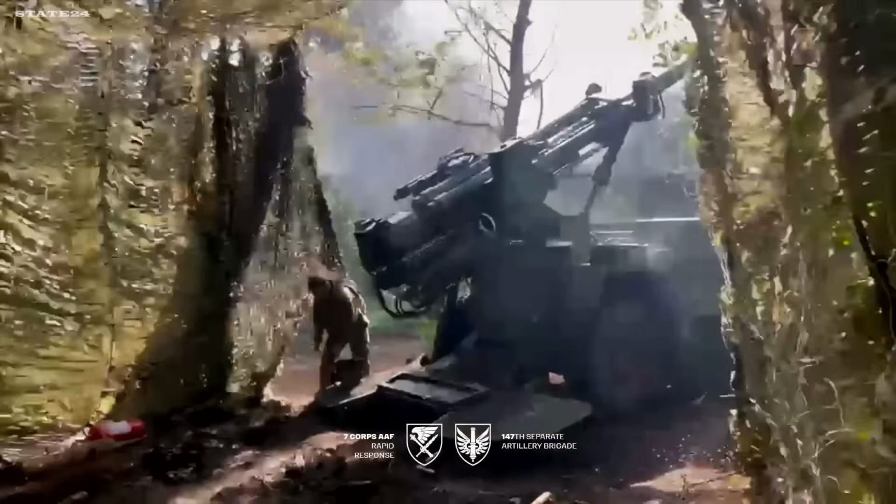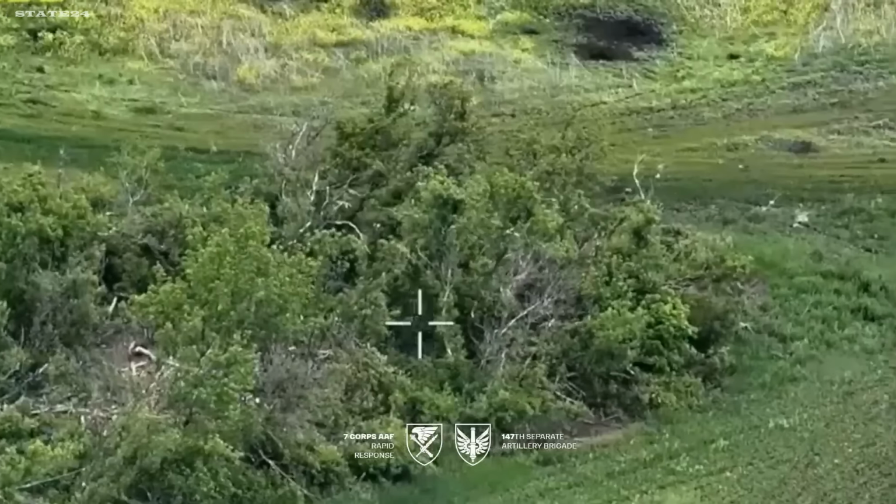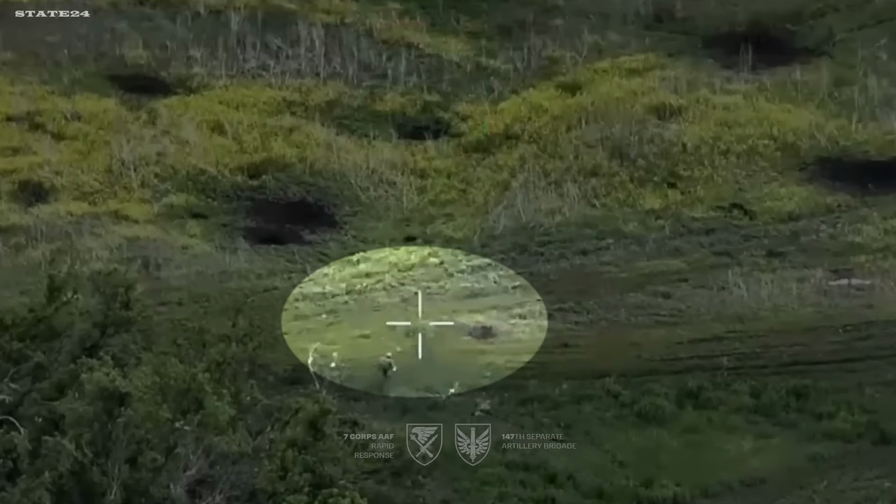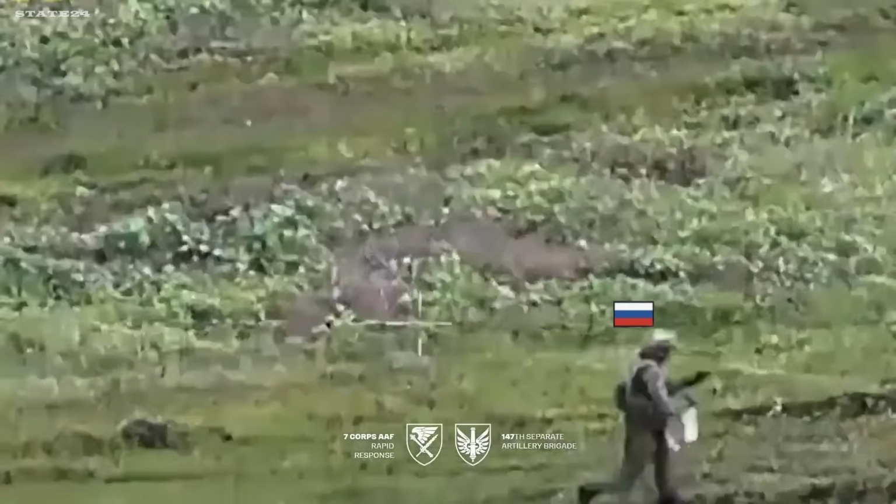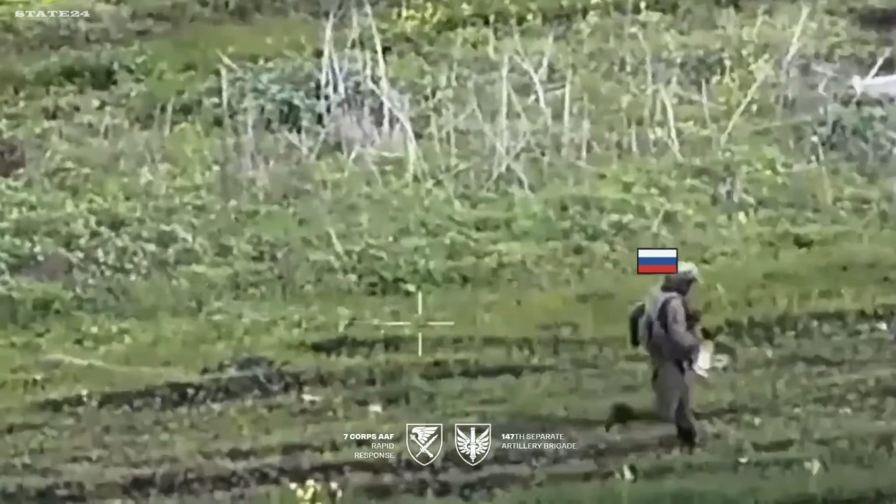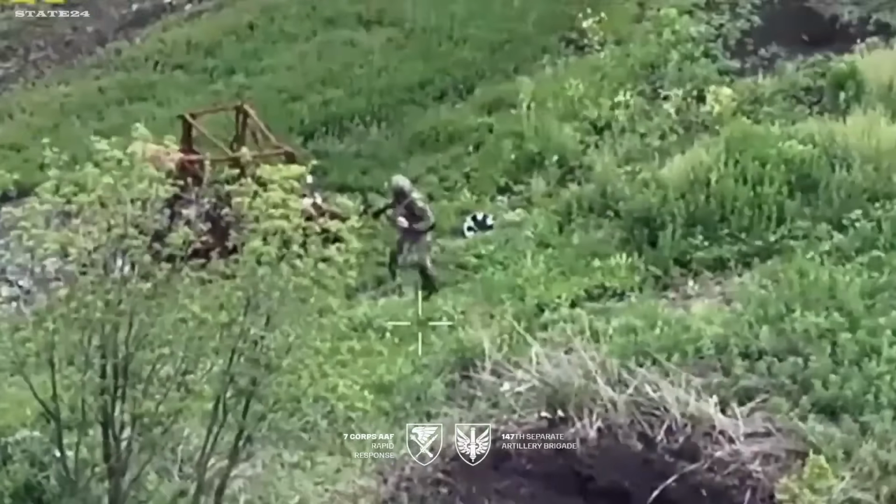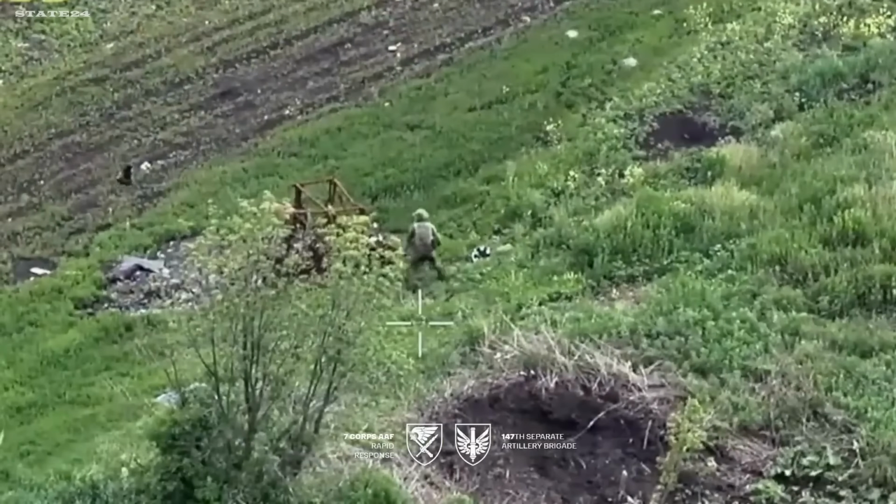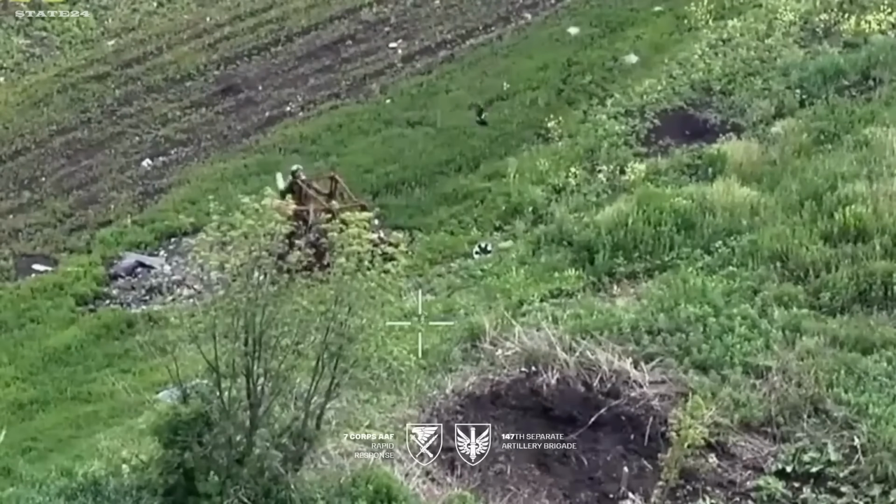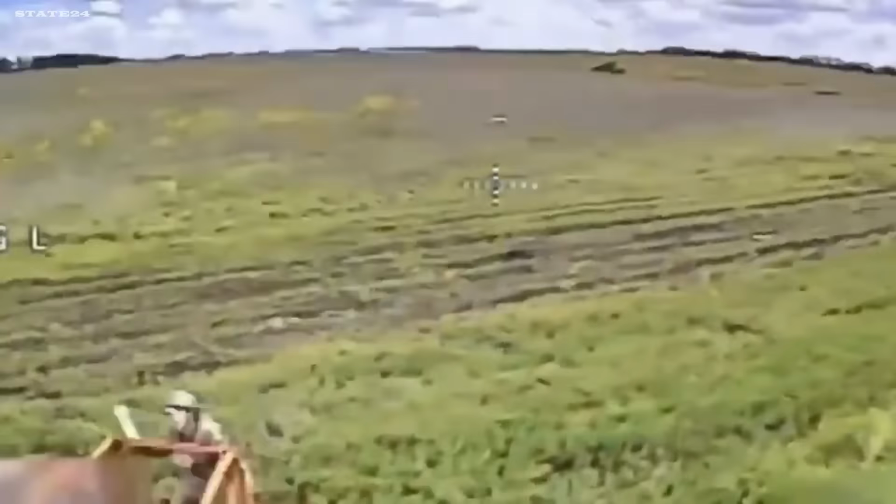The war in Ukraine is still raging. June 18th, 2026. An artillery strike hits the tree line, and a Russian soldier bursts out in a panic, running. One of the strangest moments captured on this battlefield. No weapon, just a water bottle in his hand, running in circles, trying anything to lose the FPV drone behind him. Complete desperation. As the drone makes its final approach, he throws the water bottle at it.